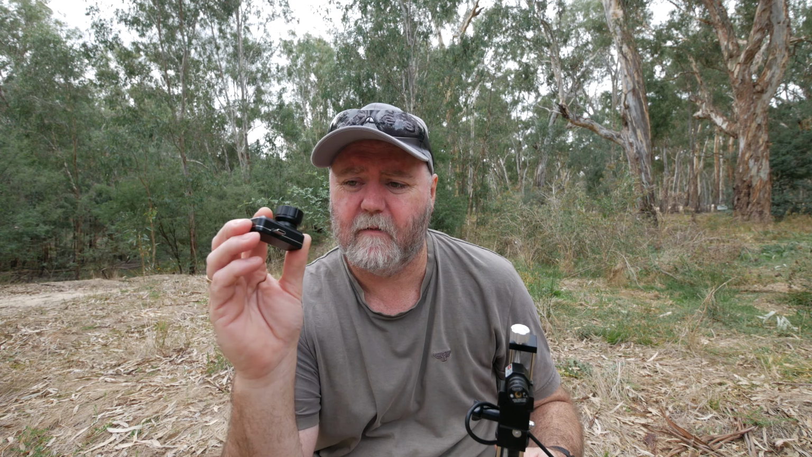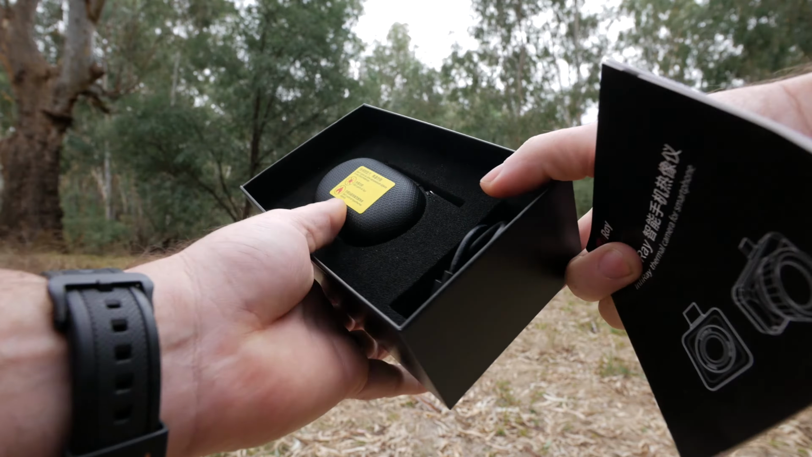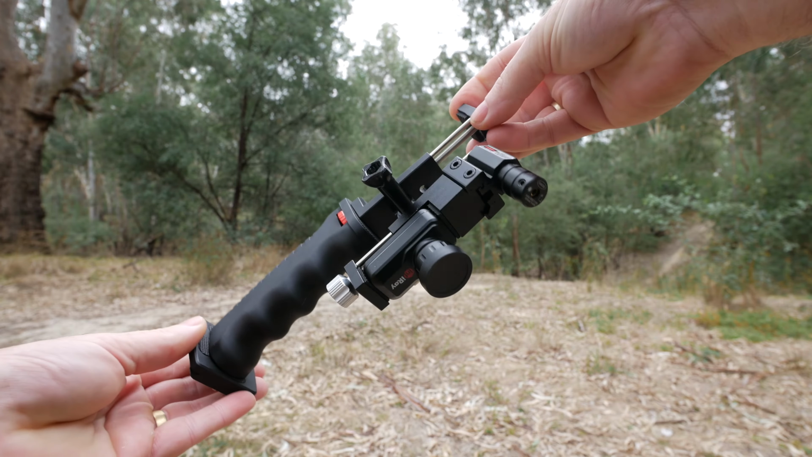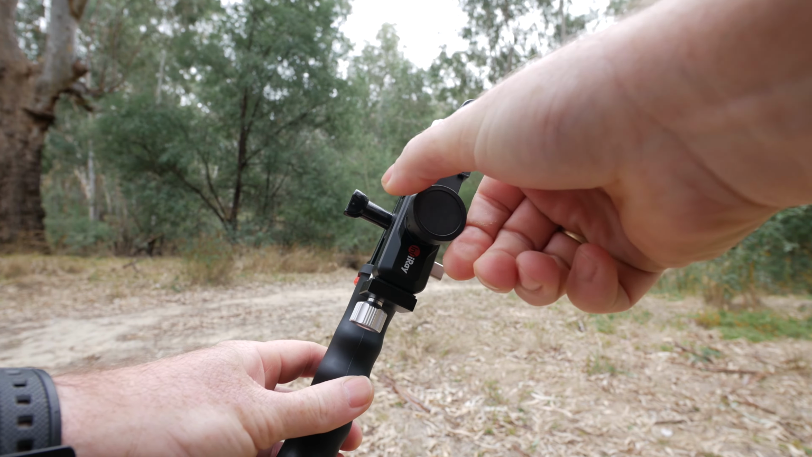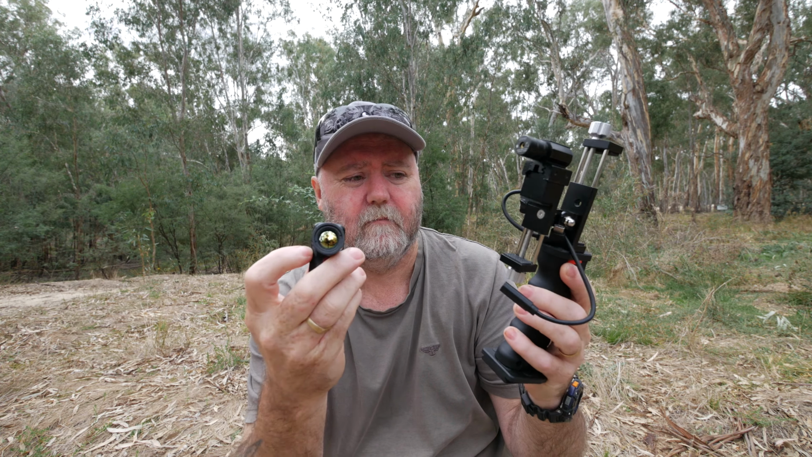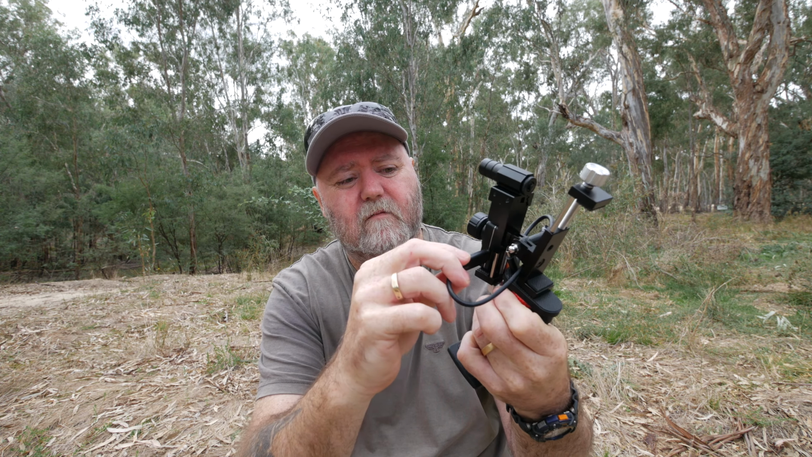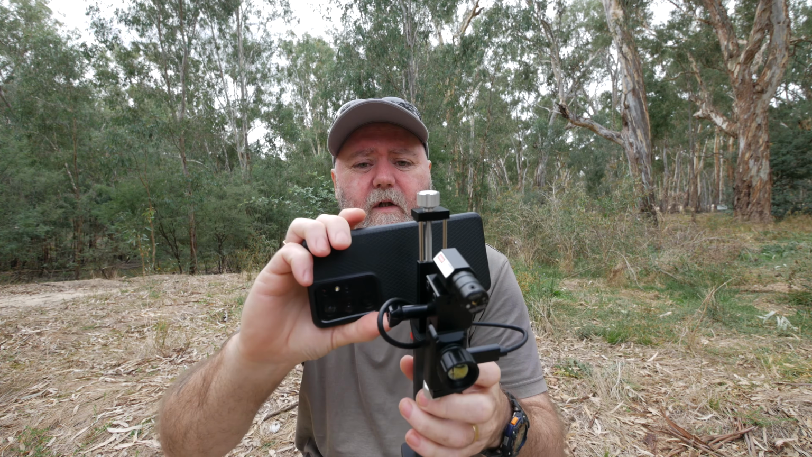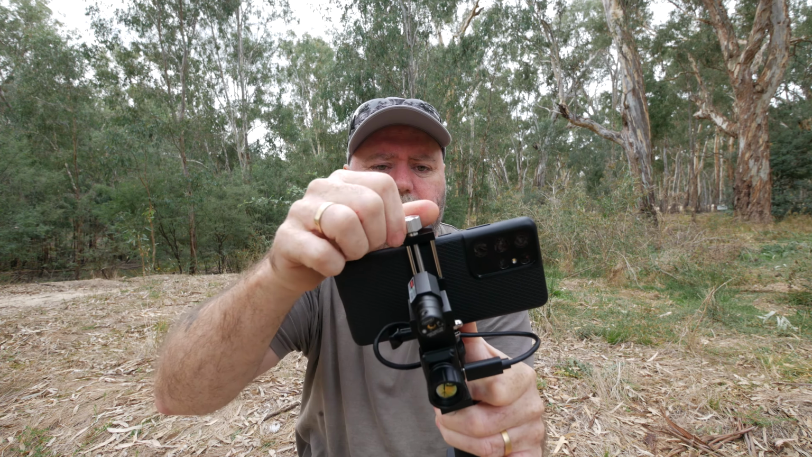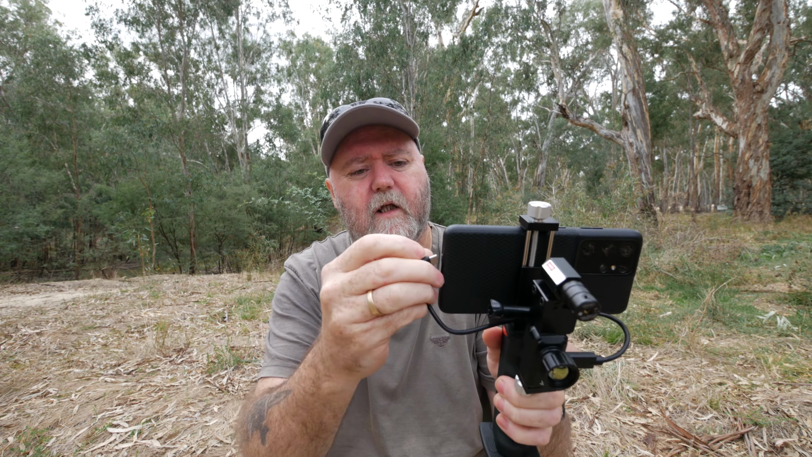Okay, so when you buy this, it comes in a box with this little unit and a cord. It also comes with this, I guess I'll call it a contraption. It's pretty much a phone holder mixed in with a holder to hold this, and it comes with a handle. Pretty much it's just camera mounts, your normal screw top that you'd have on a camera tripod. So obviously this is meant to mount in there, so it's pretty quick and easy to get in. You set it in there, plug the lead into it, and then for your actual device, I'm using a Samsung S21 Ultra, and you just plug that in.